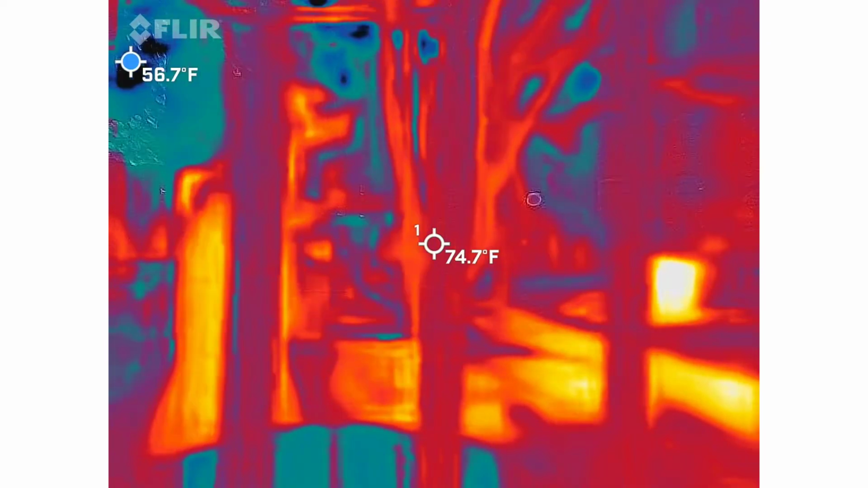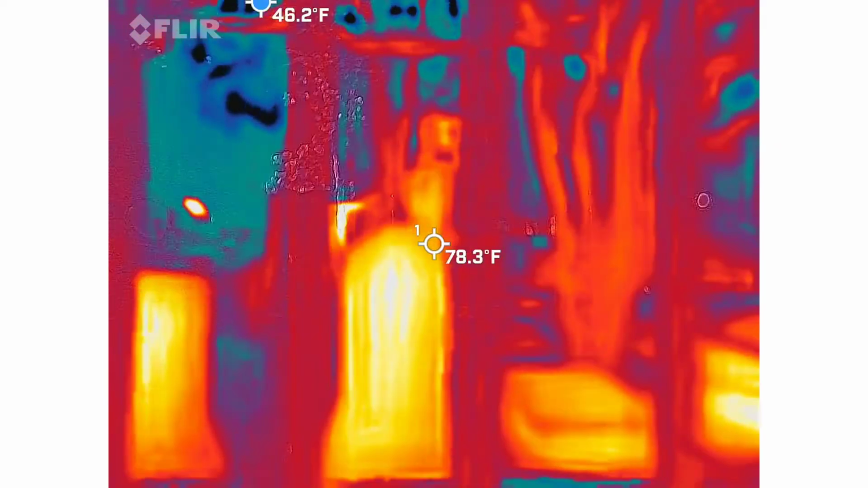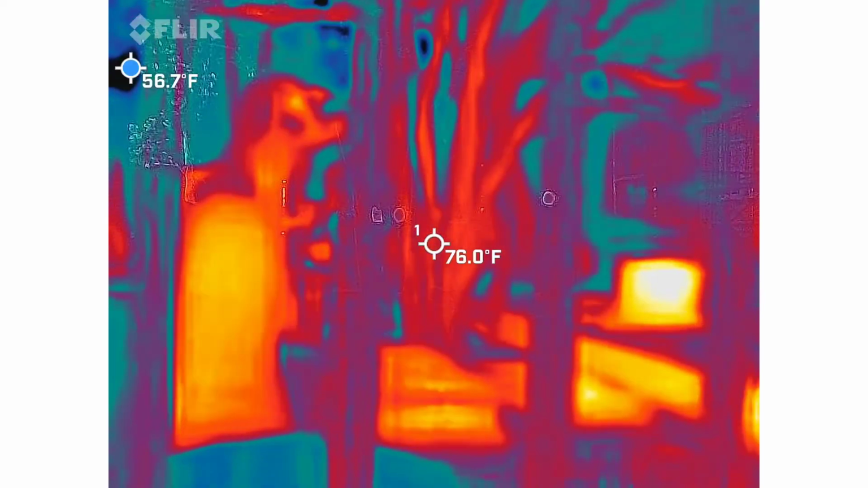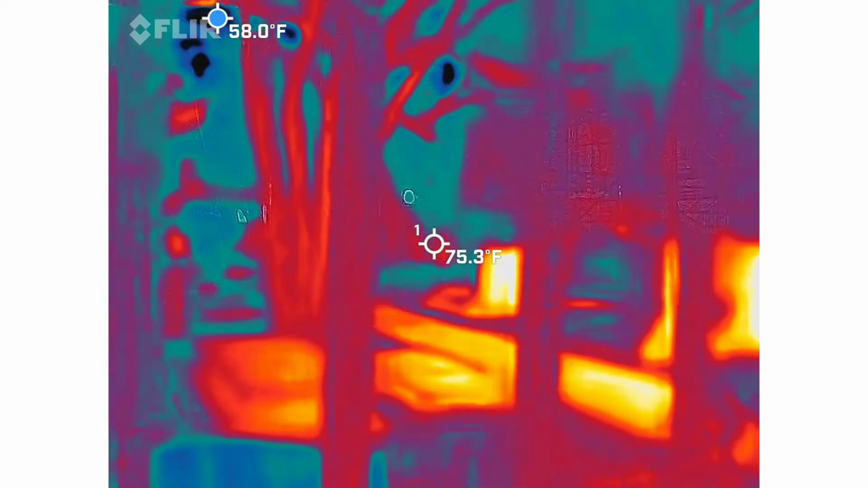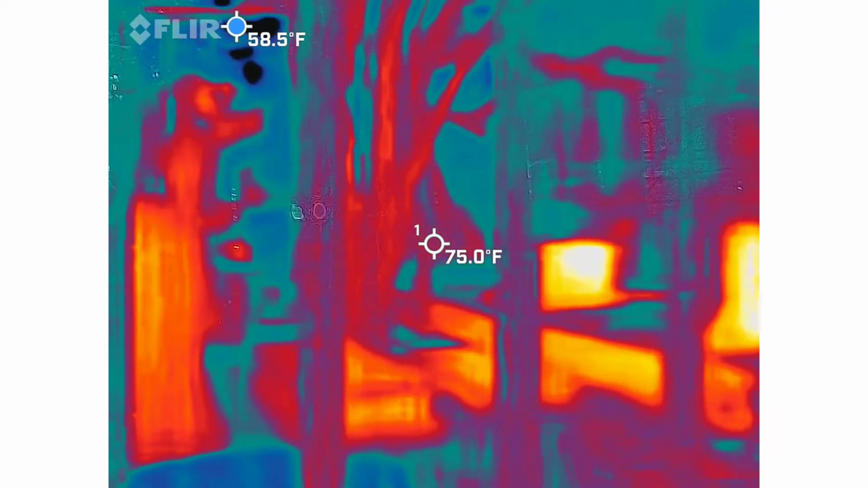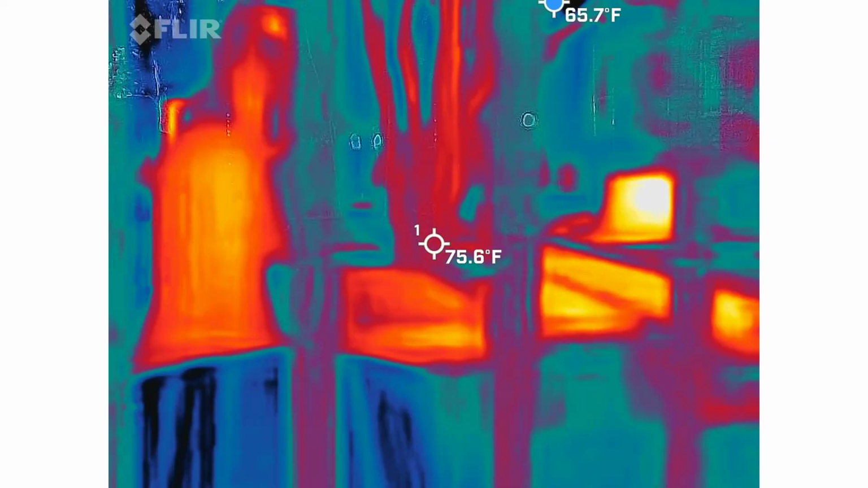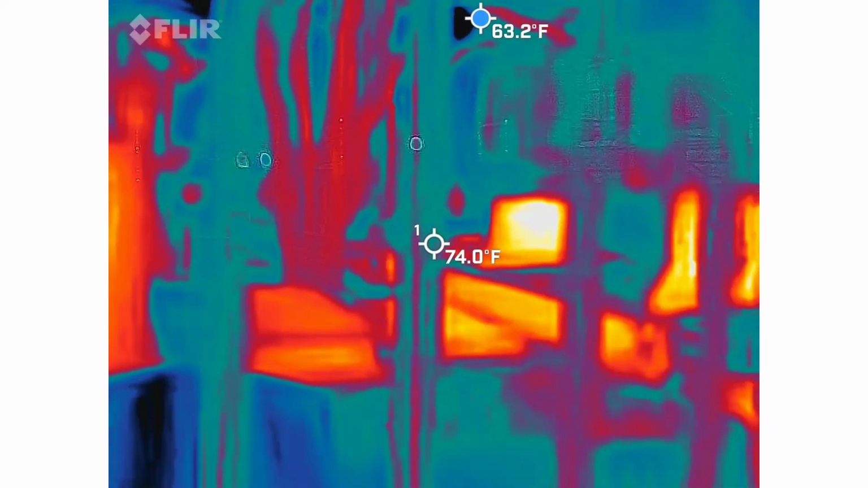Gotcha. Yeah, only because I saw some earlier. I saw a black dot on one of those trees. That's what I'm going to be looking for. Black is more cold, you know, so that's what you're looking for. Like those up there, that's the sky in between the tree lines. So those are pretty common. Yeah, I want to see what that black dot is tomorrow morning.